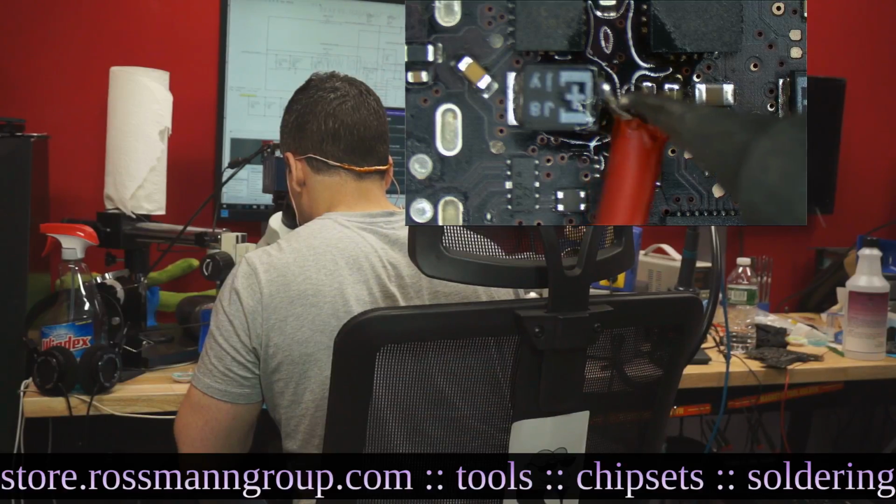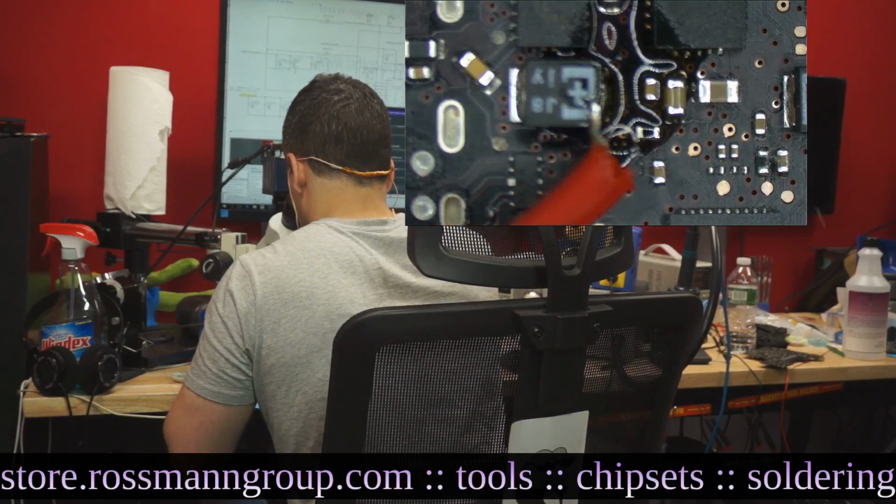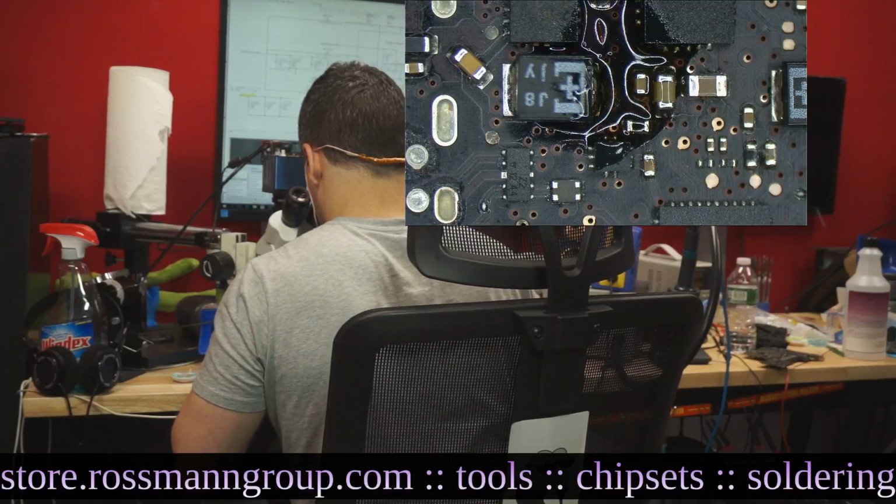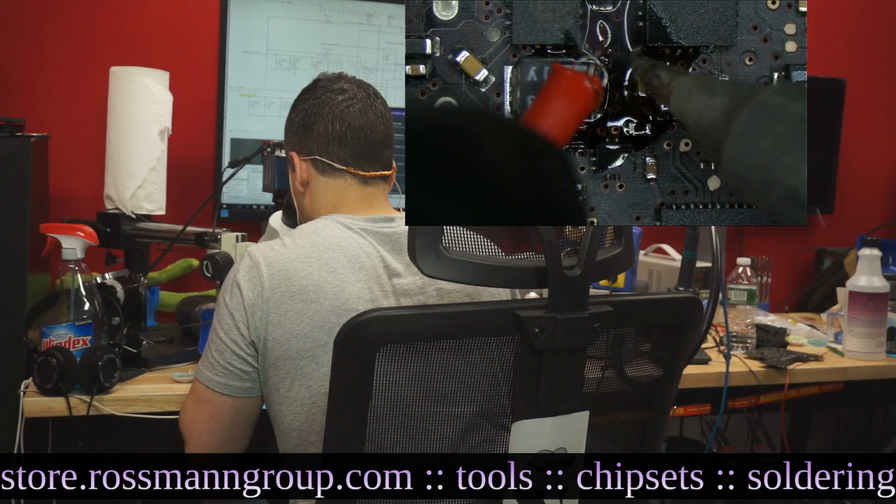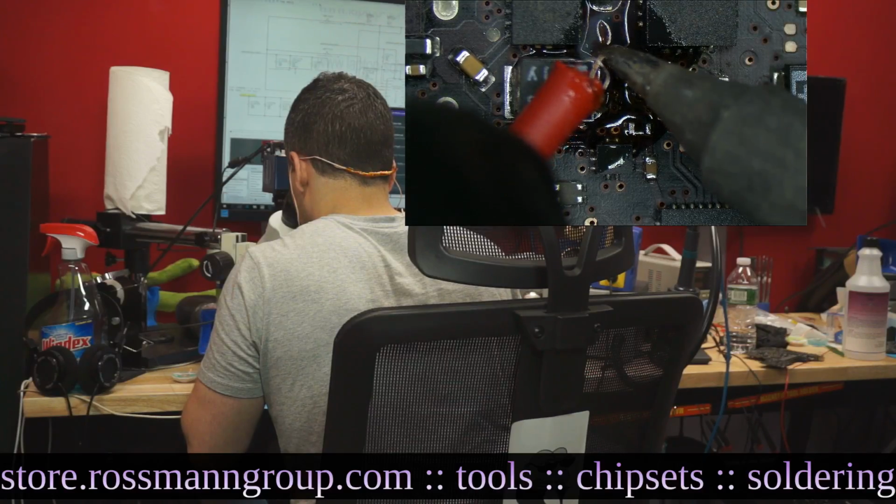So let's... this wire is killing me. Here we go from the top. How about this? Really should have not been lazy and used my tweezer to hold the wire rather than my finger.